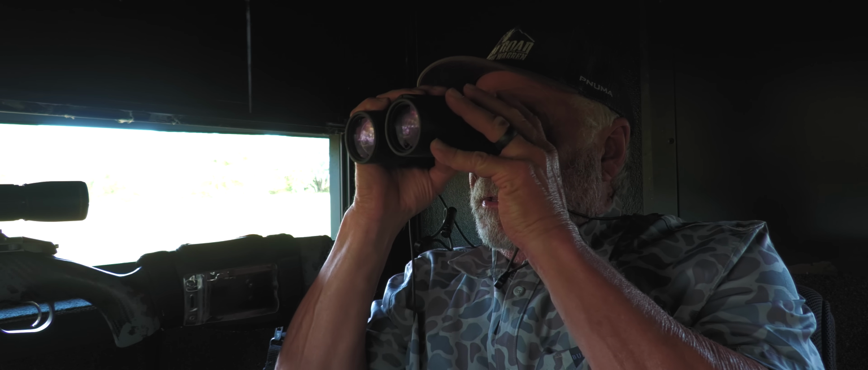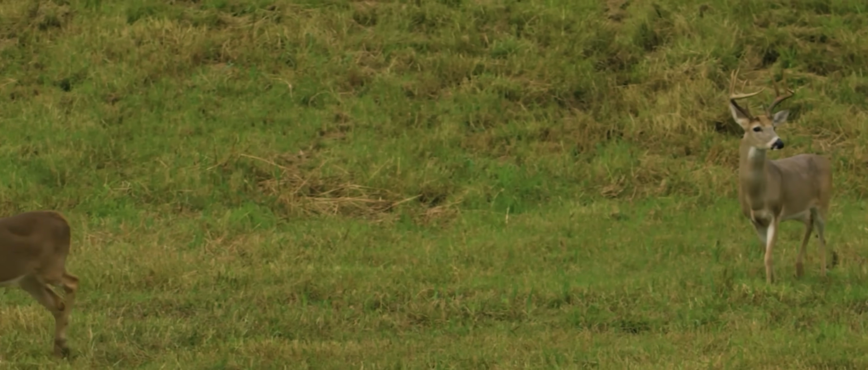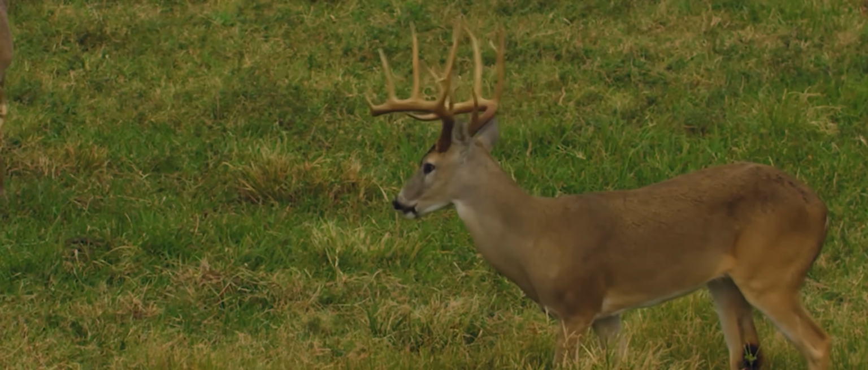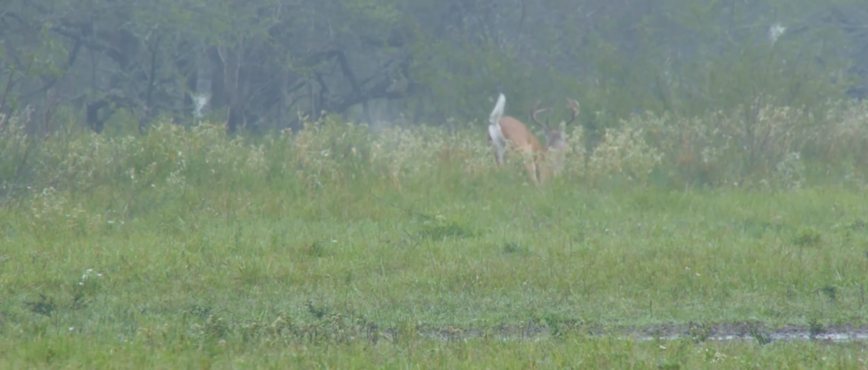So it's for that reason that we have a good pair of binoculars. We spend a lot of time looking at these deer, studying these deer, making sure that when you pull the trigger, you're making the right decisions.